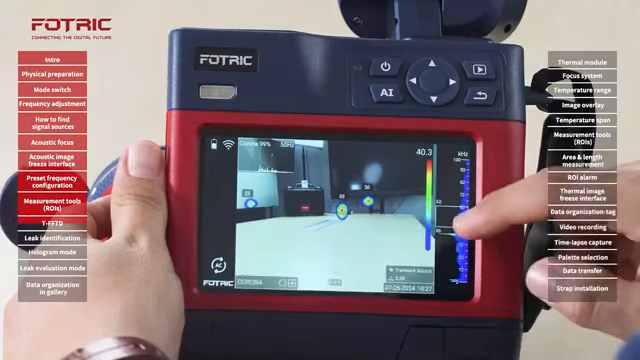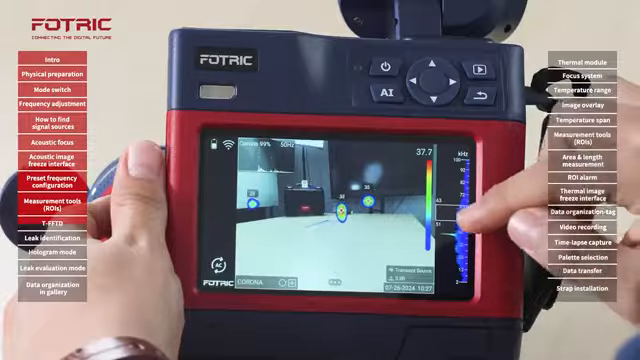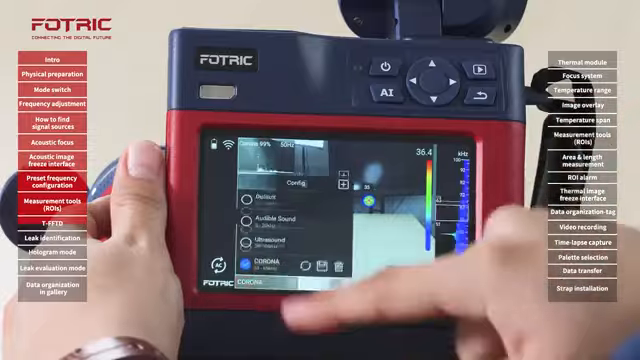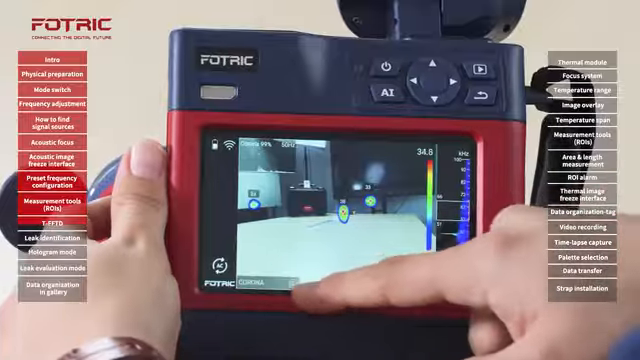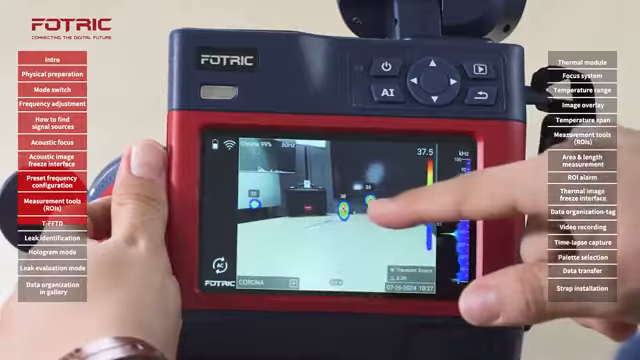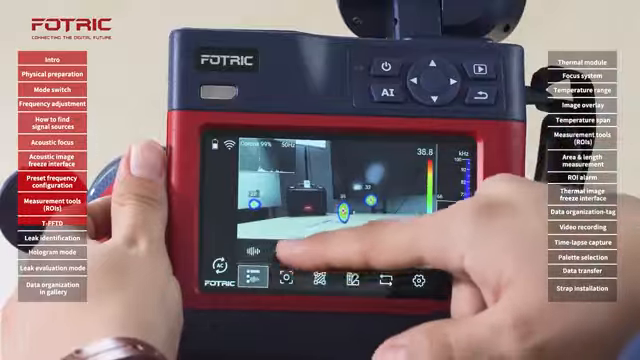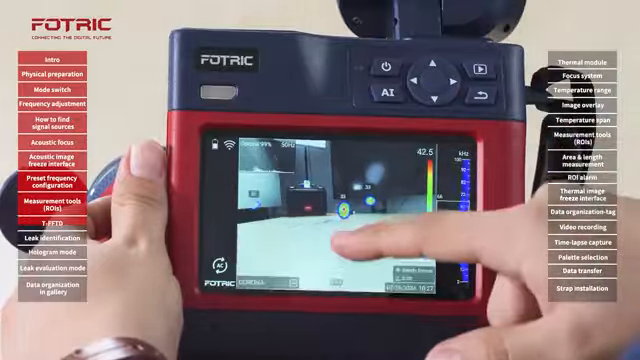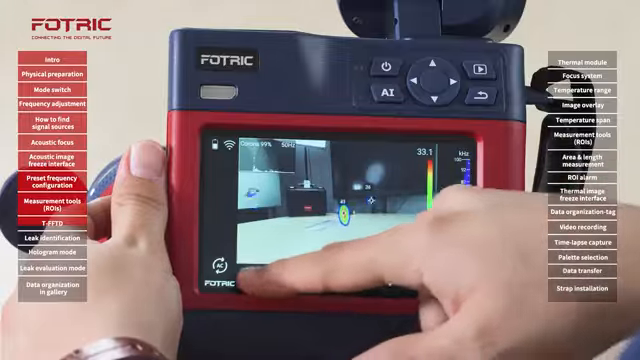Let me adjust the bandwidth right here for a second. Let's go back to my corona right there. And see that the sources went from being intermittent, as we saw them here, jumping around, to be something more stable.